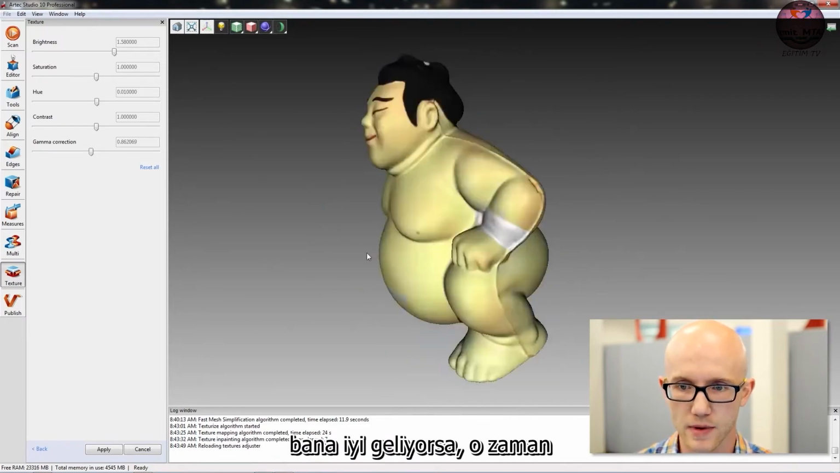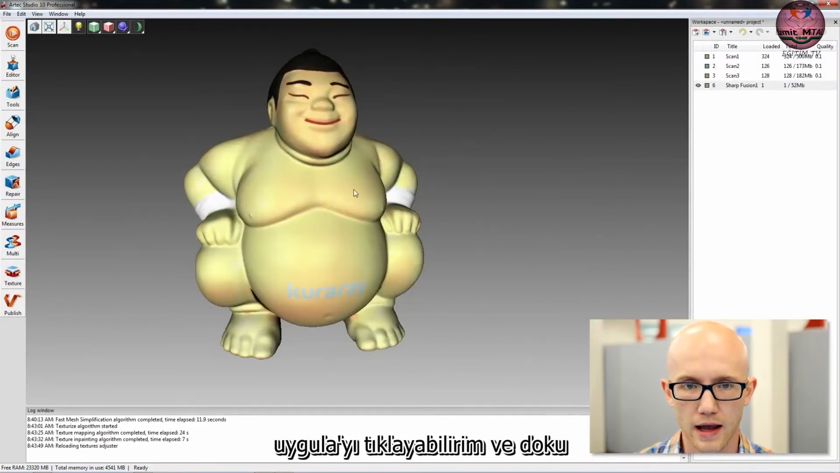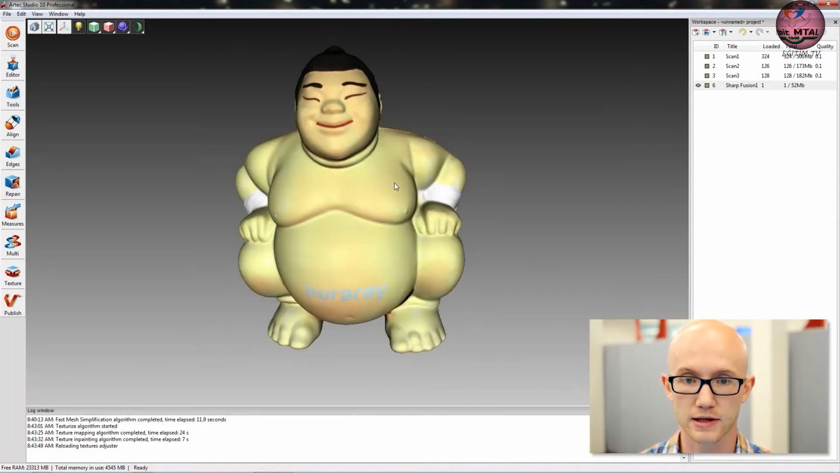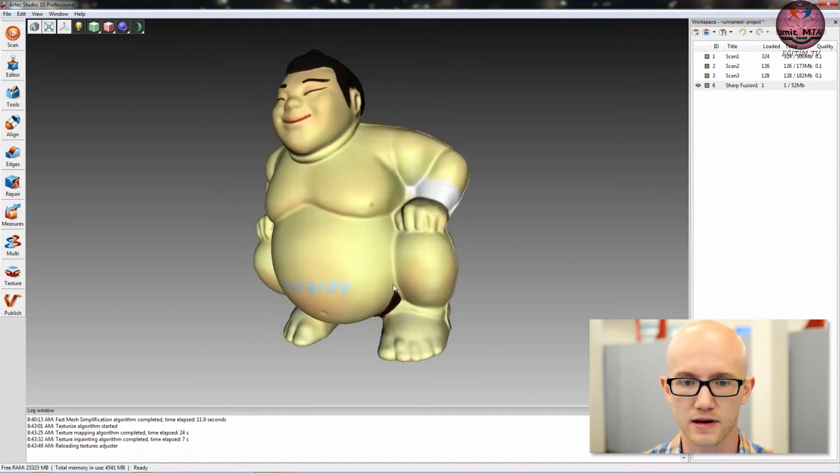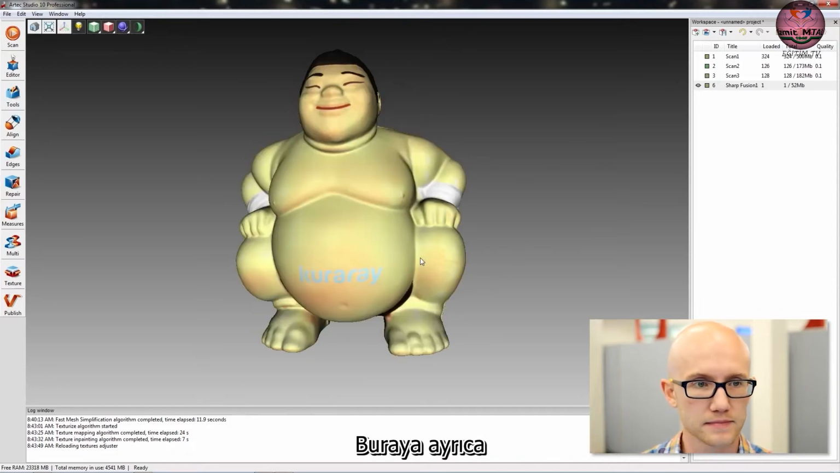But if that looks good to me, then I can just click apply, and we are done with the texture application. Now, one more thing that you can do with the texture, in Artec Studio 10 only, this is a new function, in addition to the missing texture function where it automatically fills in spots that were missing during texture application.